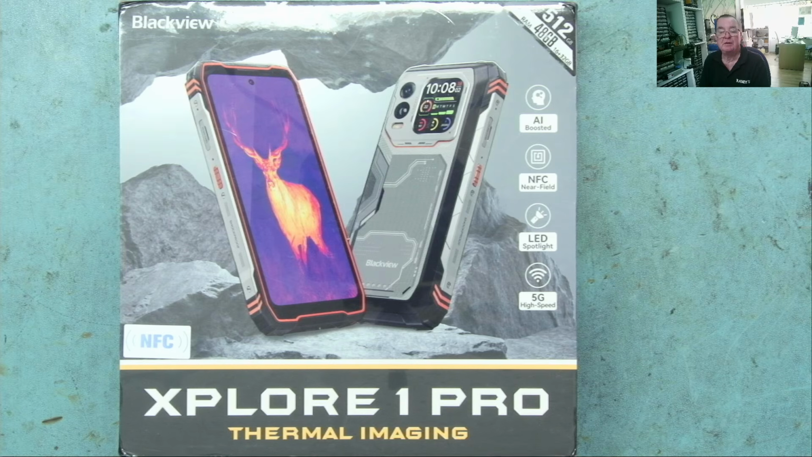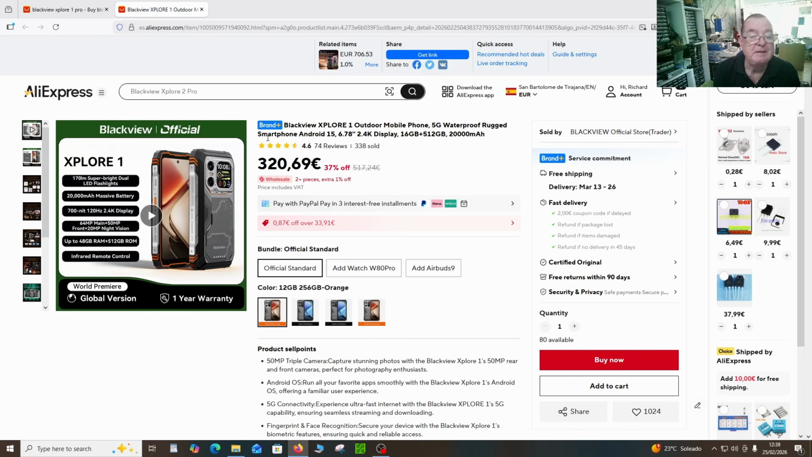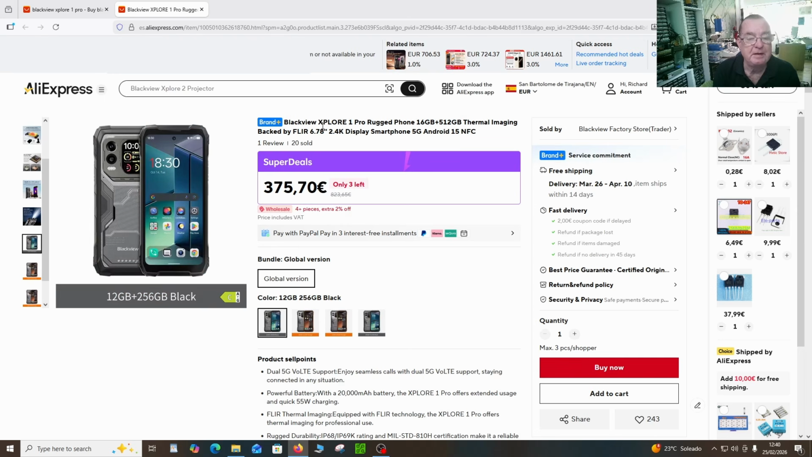Just before we take a look at the phone, let's take a look at the price, because these have come down considerably since the previous models I reviewed. And we see here various sellers all around the €400 mark. Some are a little bit lower and with free shipping, although we need to select the model we want. So with the thermal camera, $375, free shipping there.